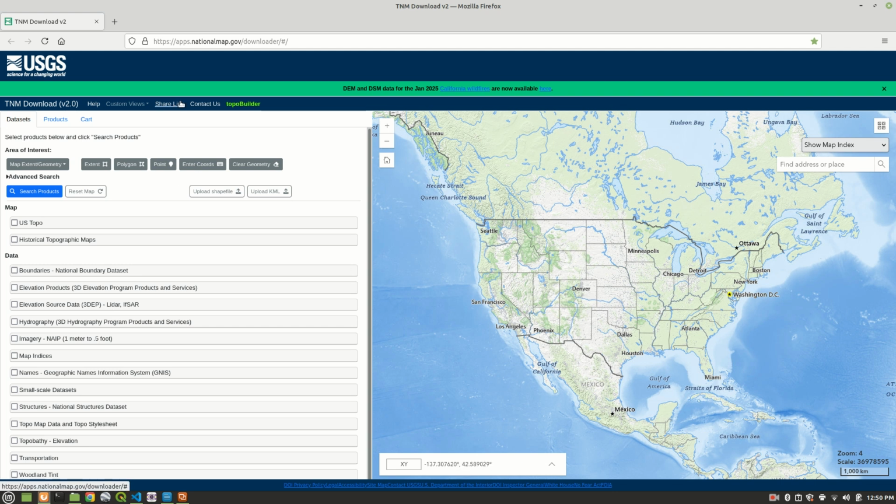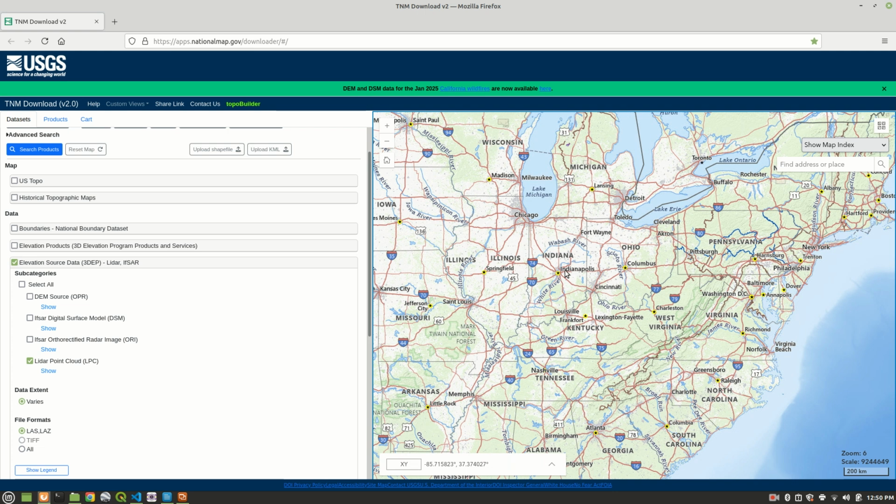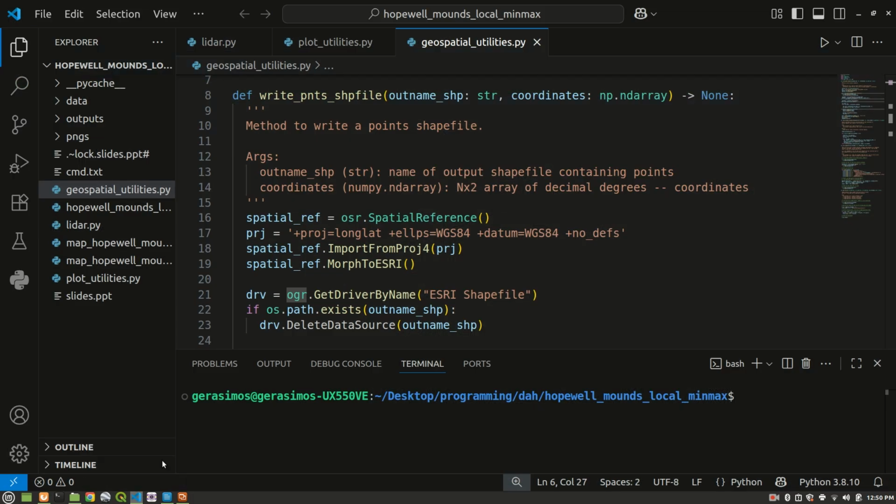The link will be in the description, it's https://apps.nationalmap.gov/downloader/pound. So this is where you can get the data here. You can go to elevation source, LiDAR, IFSAR. You can select LiDAR point cloud. You can zoom in your area, draw a polygon, and you'll see some LiDAR data files pop up. So that's where I got the data from, and we're going to get to that soon enough.